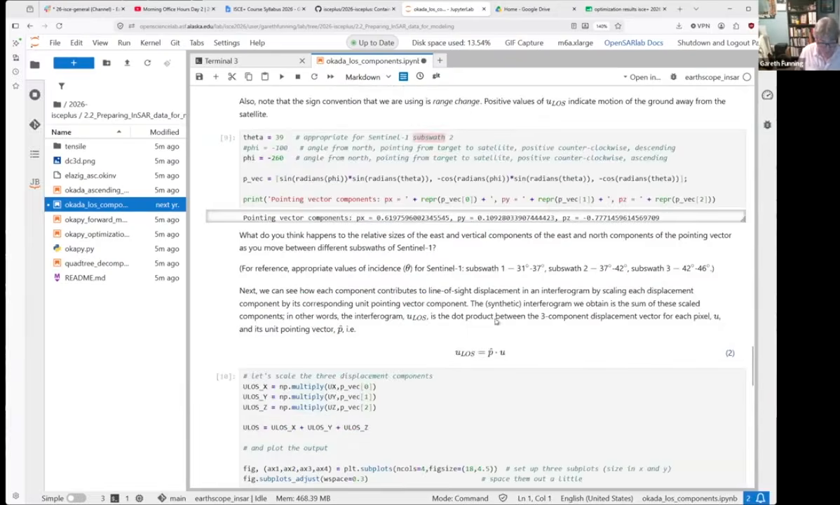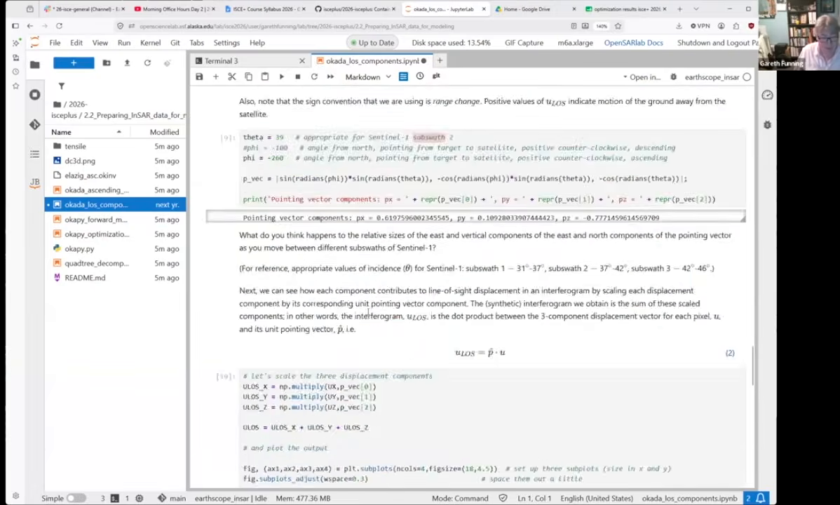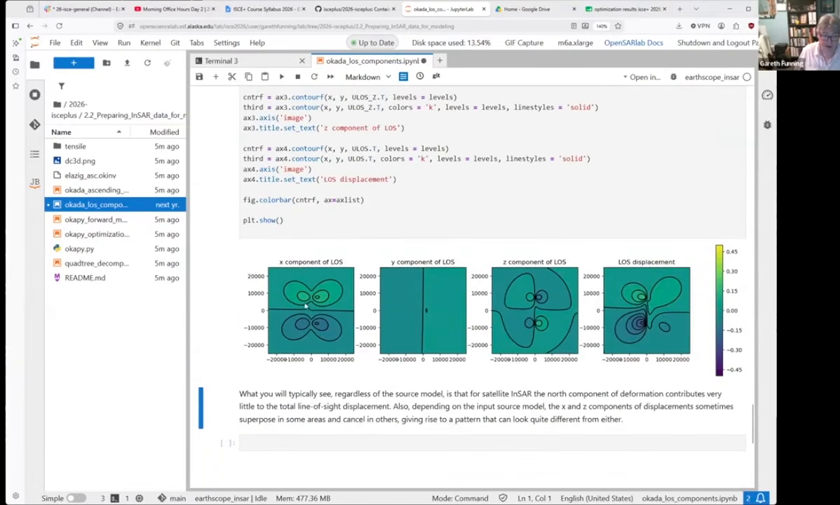When you scale the three displacement components by their contribution to line of sight, the Y component goes to almost nothing because we're very insensitive to it. But the X and Z components still contribute to line of sight displacement. And in an interesting turn of events, if you look at how they are organized, in the X component you have positive in the north and negative in the south, and in the Z component you have alternating positive and negative, negative and positive.